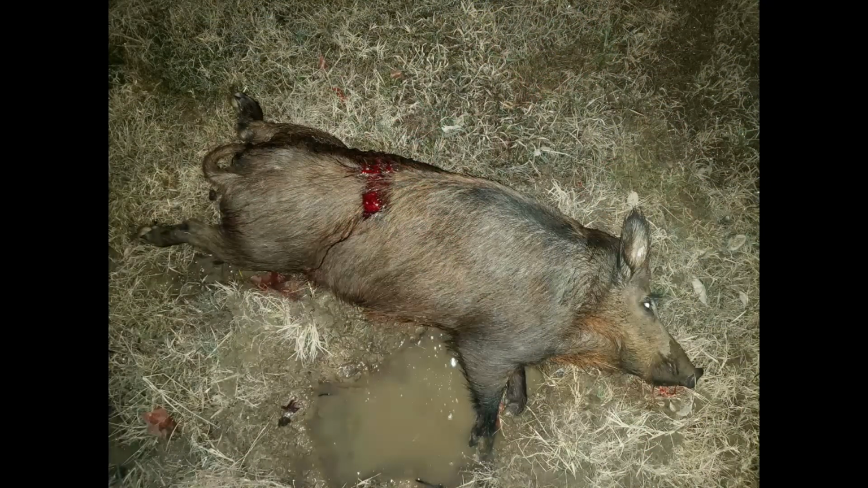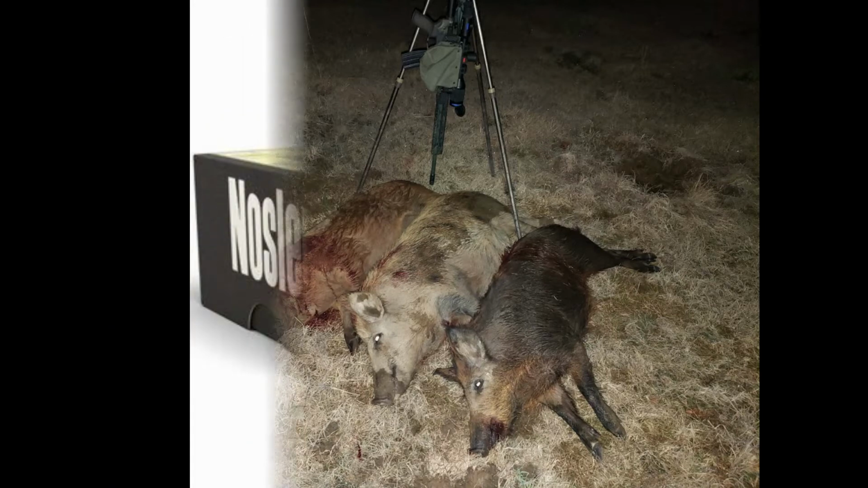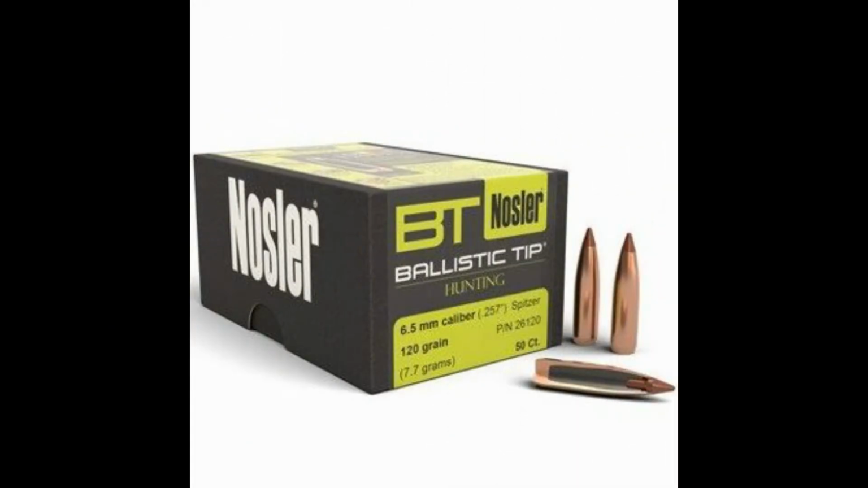This was the runner that you ended up seeing me put down at the end. That was the spine shot, and then the one that I put behind her shoulder did not exit. And here's just a group photo because I like dragging hogs in the middle of the night. But other than that, the Nosler ballistic tip has done fairly well for me.